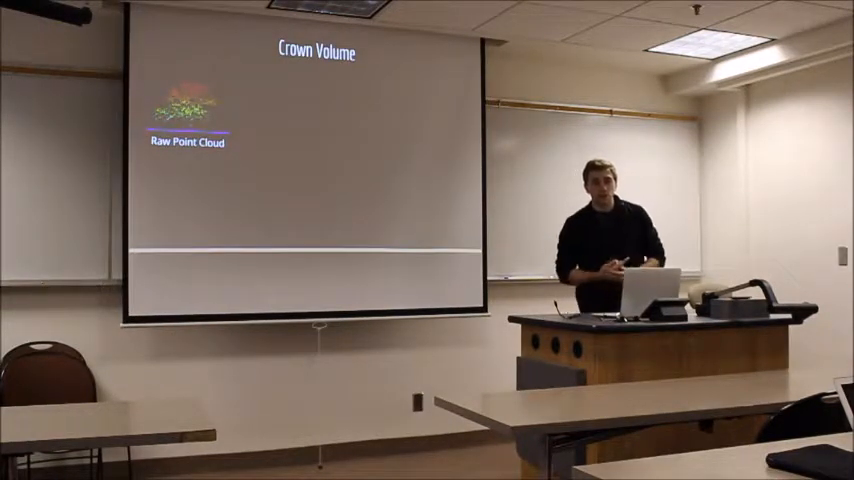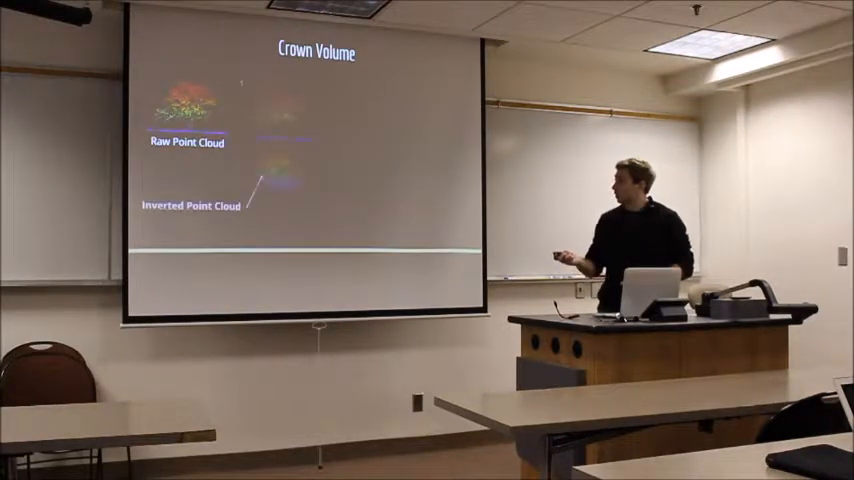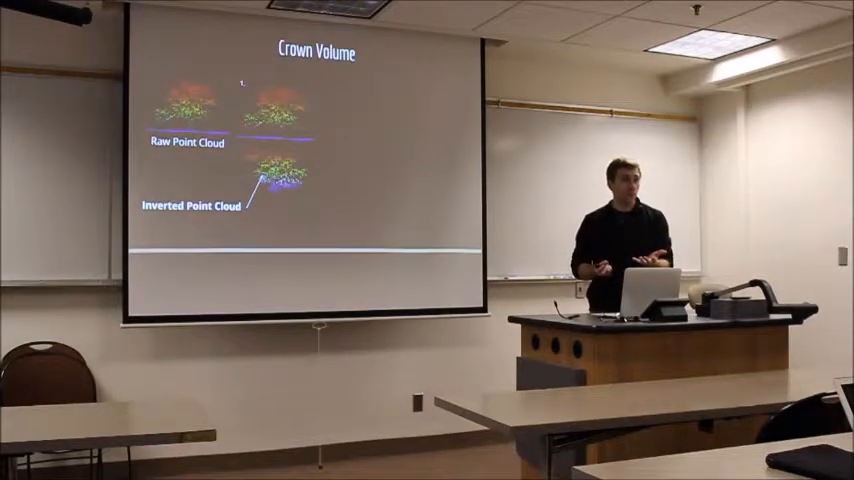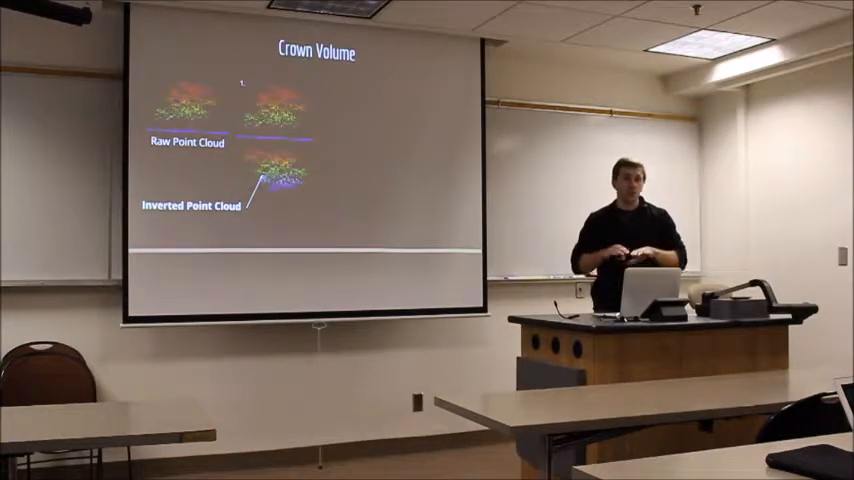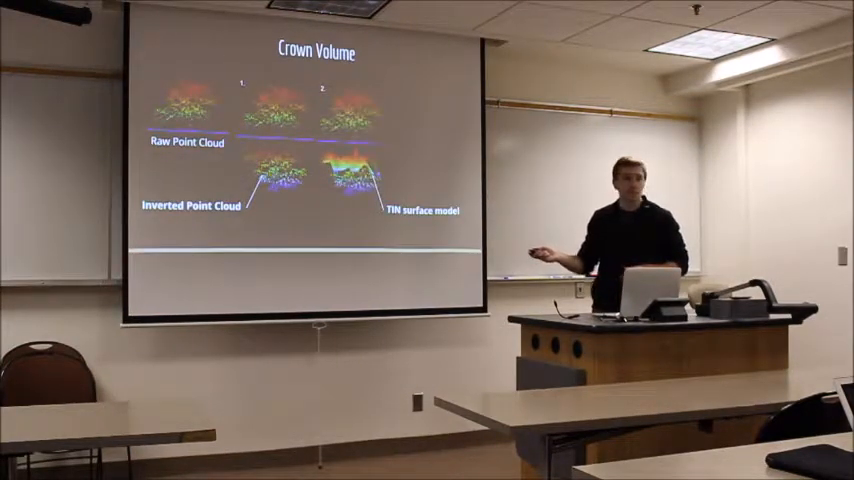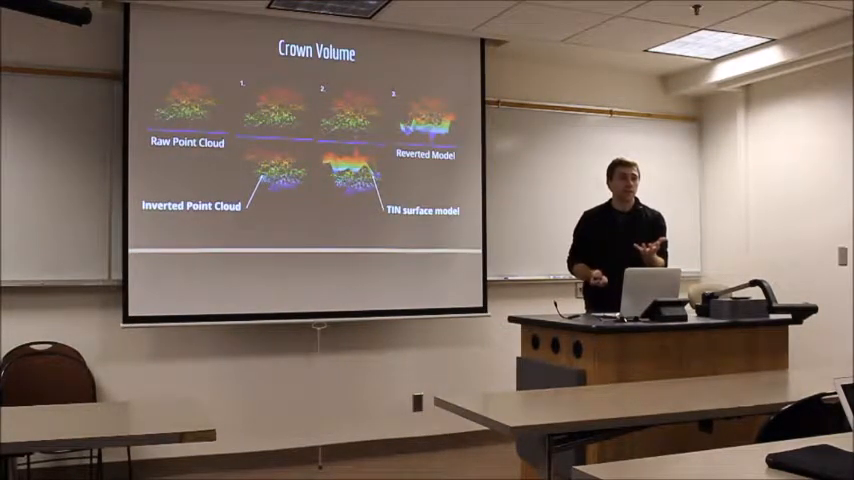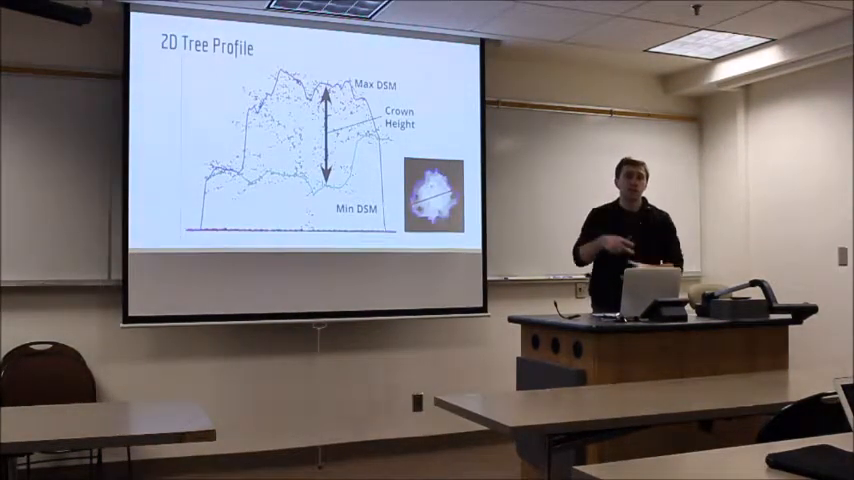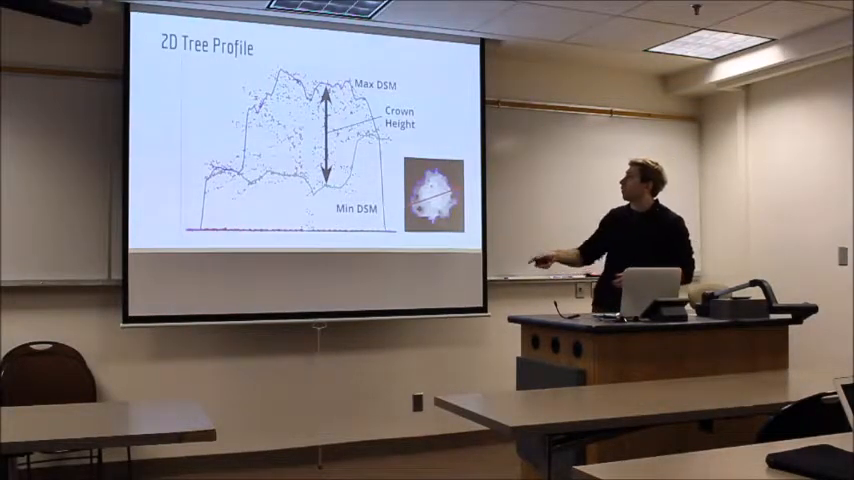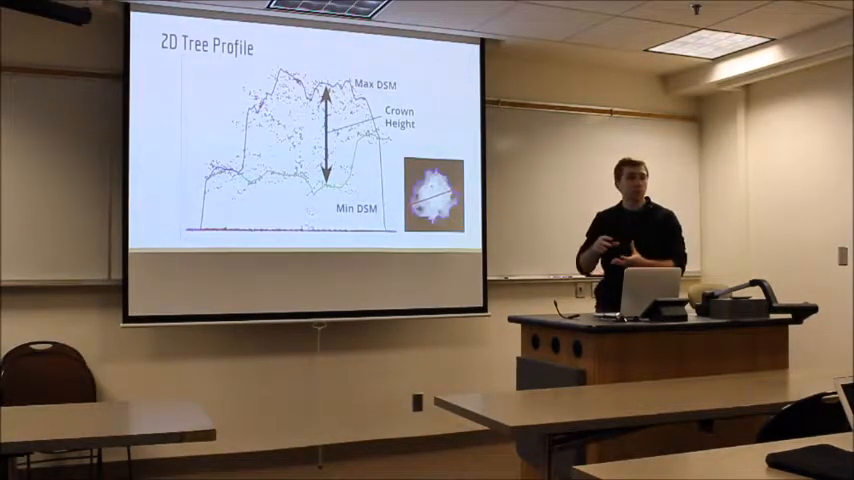But that's kind of hard to do with the current software. One of the ways you can trick it is to invert the tree crown, and now create a surface model of the top, which is now the bottom. The lowest hanging branches create a surface model using similar methods, the spike-free algorithm, and then you revert that so it's facing upwards. Now we have two surface models that represent the whole crown of the tree: the maximum digital surface model, and then the minimum. Finding the difference between those surface models calculates the height of the crown.